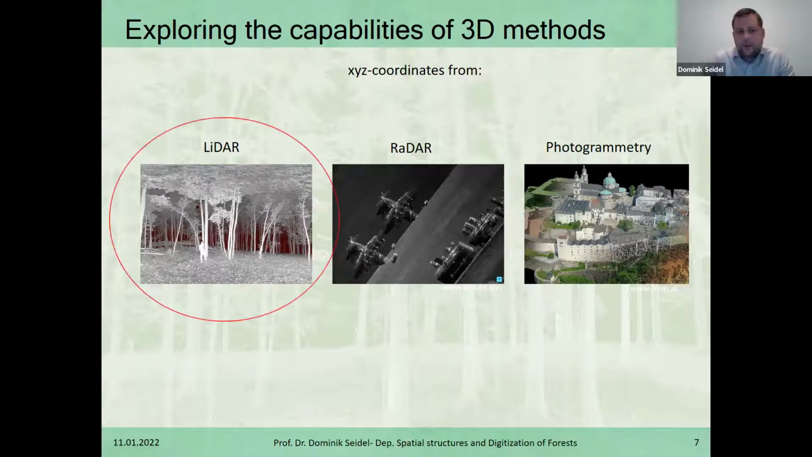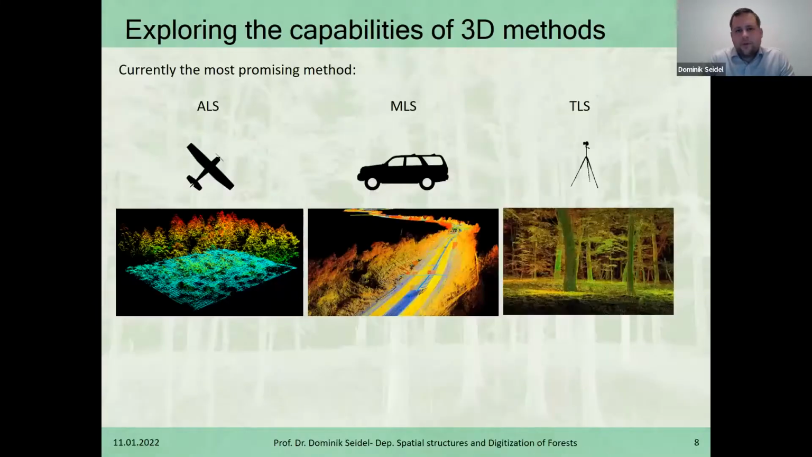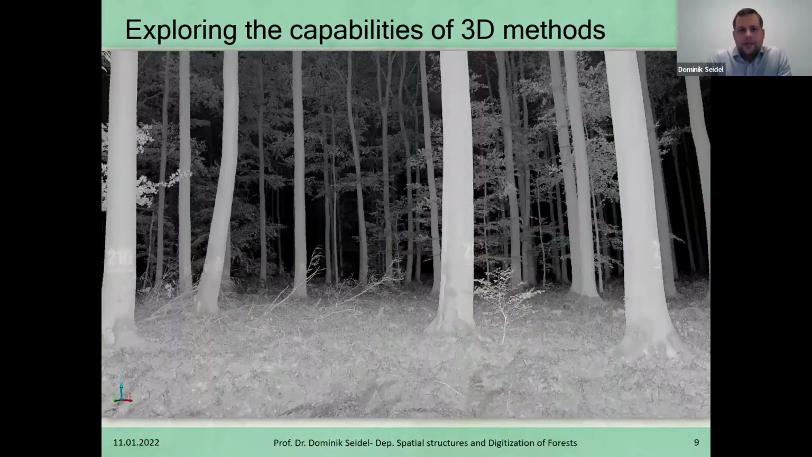However, the most promising one on a high resolution level to us was the LiDAR technology. And that is what we have worked with for quite some time now. We explored there the options of ALS, the airborne laser scanning from a plane platform, the MLS from a vehicle, as well as from handheld devices, and also the terrestrial laser scanning that is conventionally meant when speaking about those devices attached to a tripod. And all of those provide us real world 3D data.